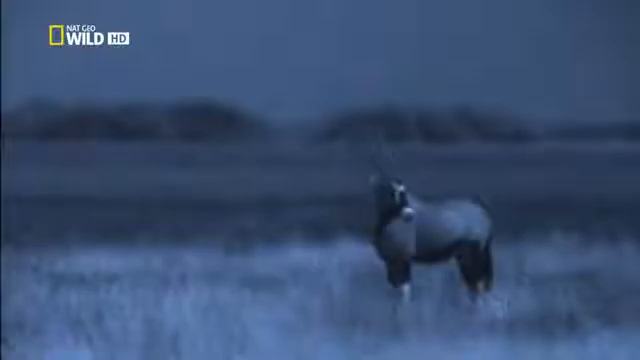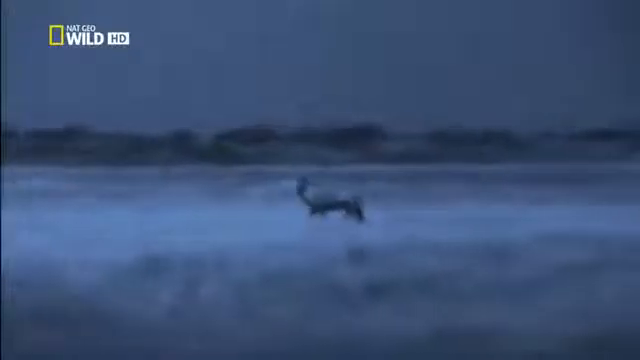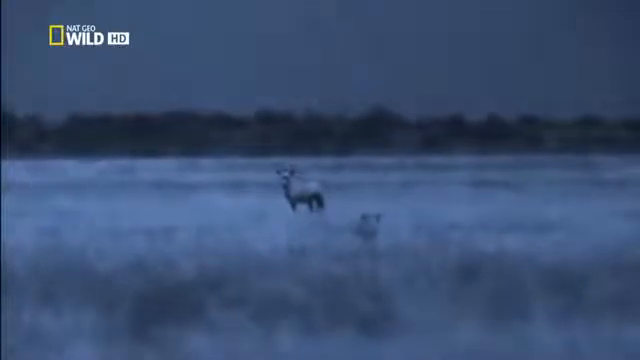Only the thermal camera can see the hidden lioness. The big male oryx shows the cubs how very fit he is with his trotting gait. He's letting them know that they wouldn't be able to catch him. But he's not aware of the lioness concealed in the grass.